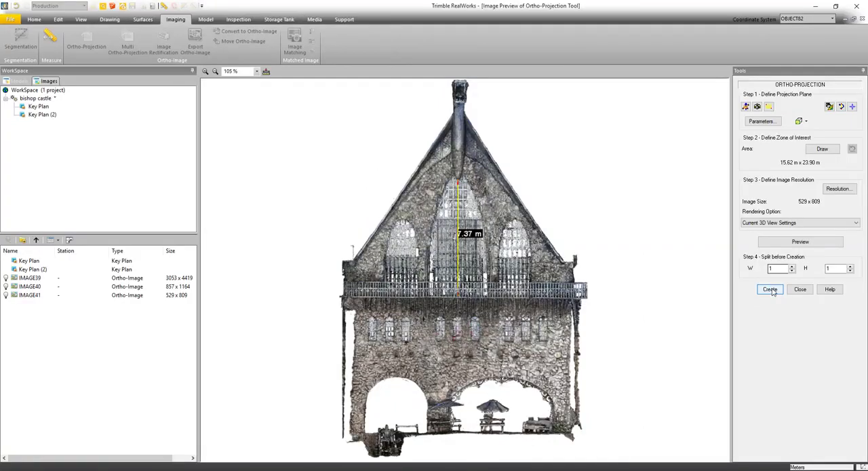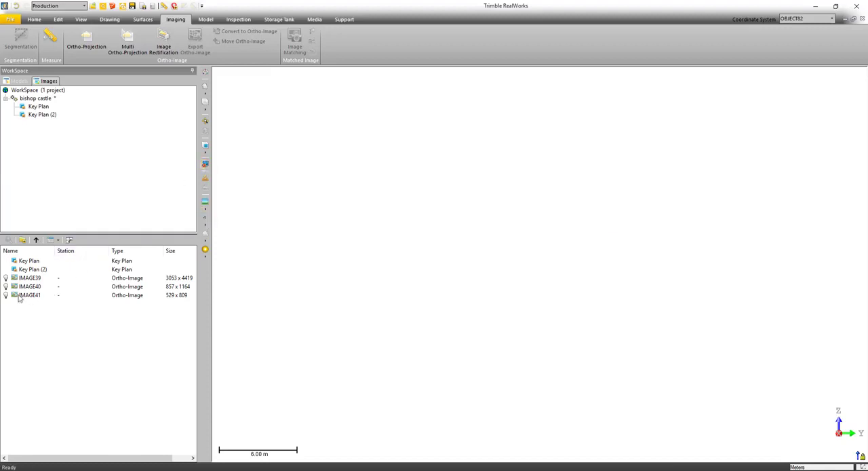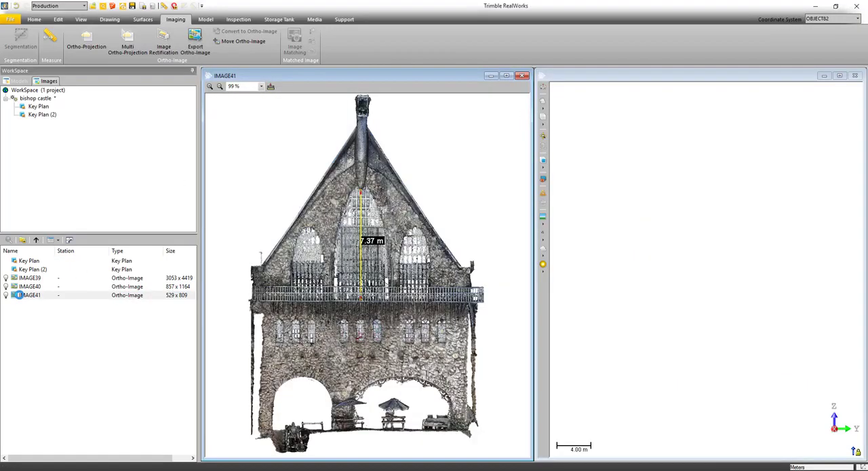Okay, so the orthophoto's been created. That's just the point cloud. I'm going to close the tool, and then I'm just going to go over here and actually I need to hide everything on the screen. Let's just hide it all, and then we'll open our orthophoto so you can see just that.